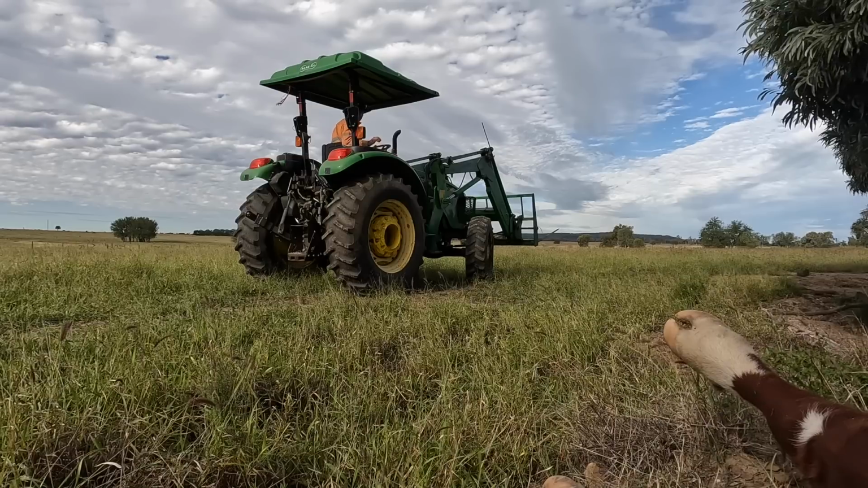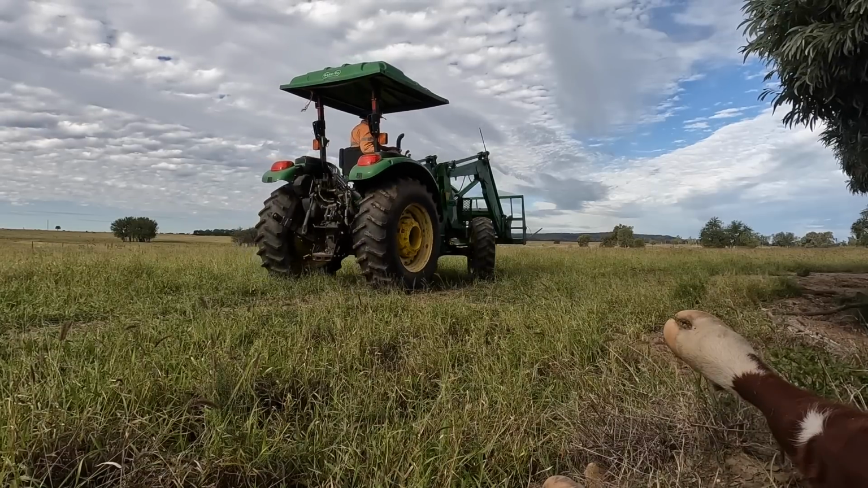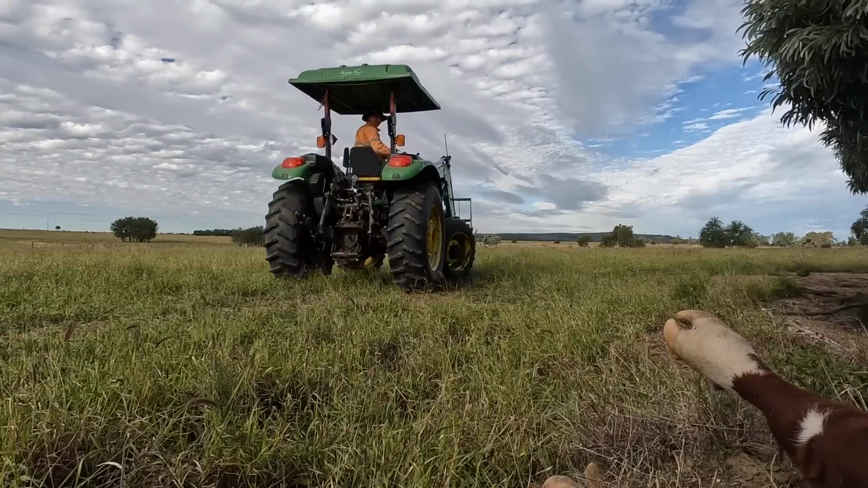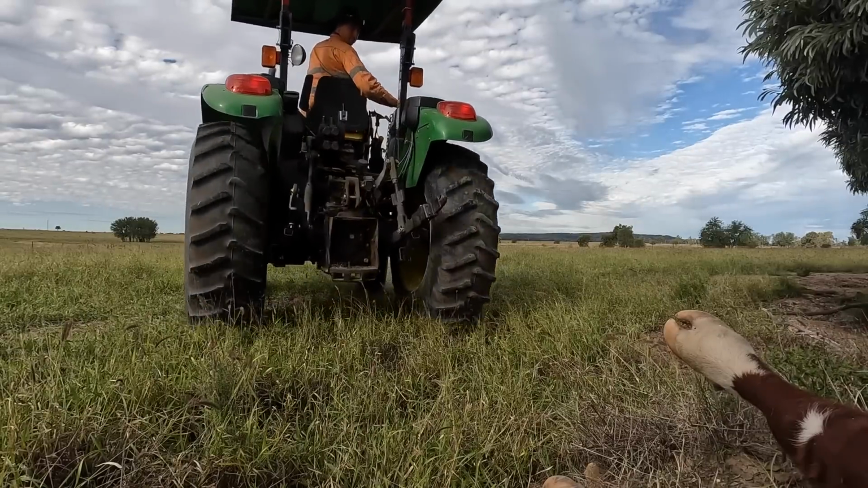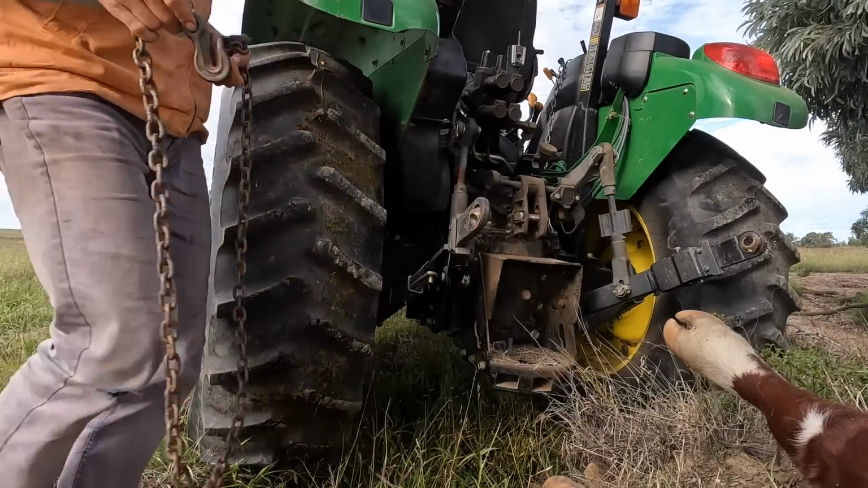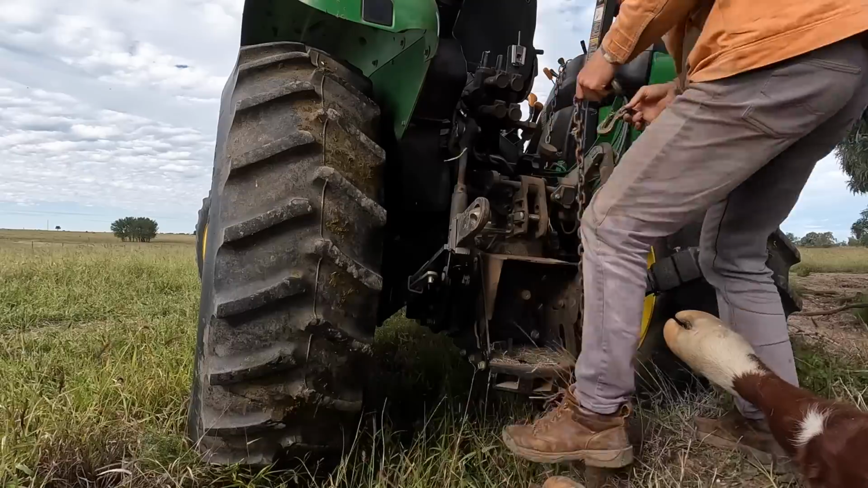I found a cow dead here this morning. Don't know why she's died, but she's dead for some reason, which is unfortunate. But anyway, I just got the tractor over here and I'm going to snag her away somewhere so that I can maybe stalk up and get some dogs or pigs or something if they come in to eat her. So I'm just going to snag her away and hopefully something can come in and I'll be able to get a shot at something.